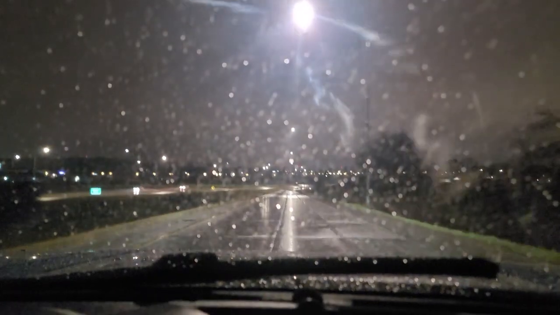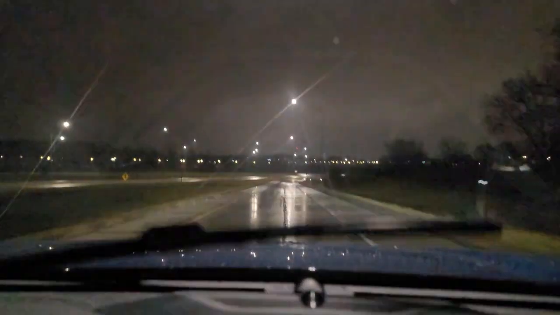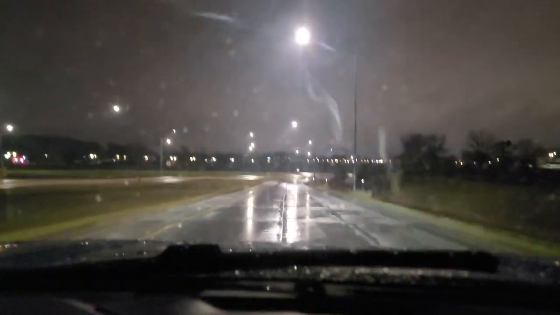In my experience with driving, that's kind of when I hydroplane the most. If the roads are just wet and puddled, I drive pretty safe, so I'm not hydroplaning that often, not going too fast. But like I said, it drove really well.